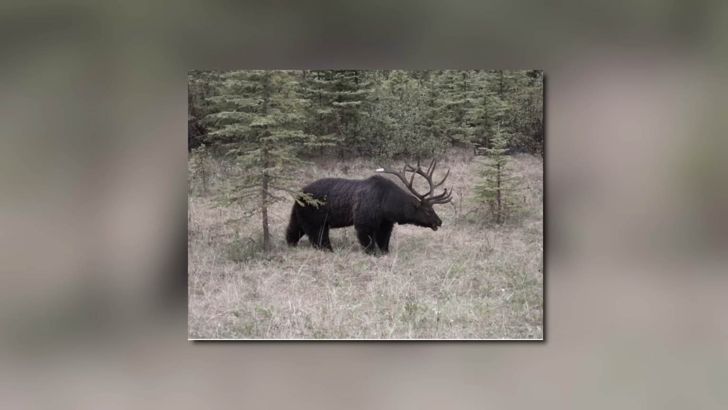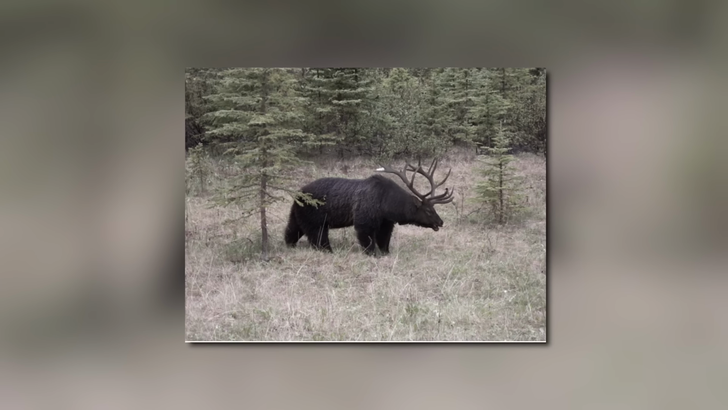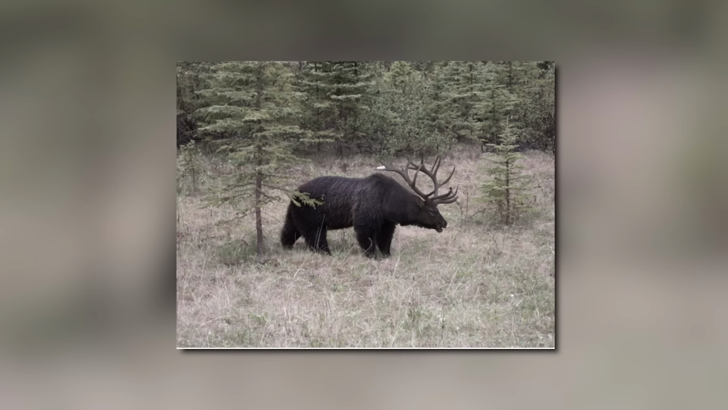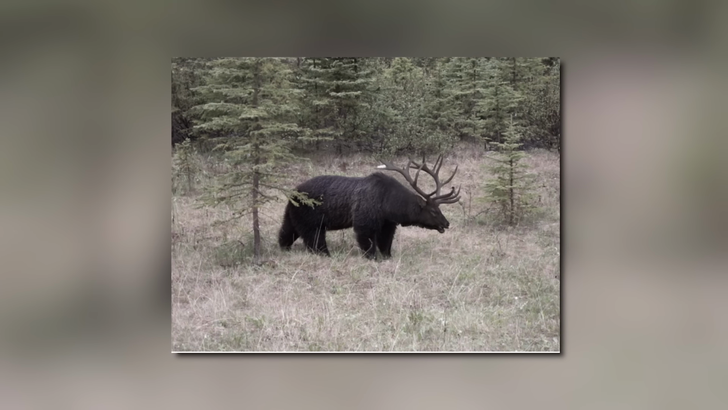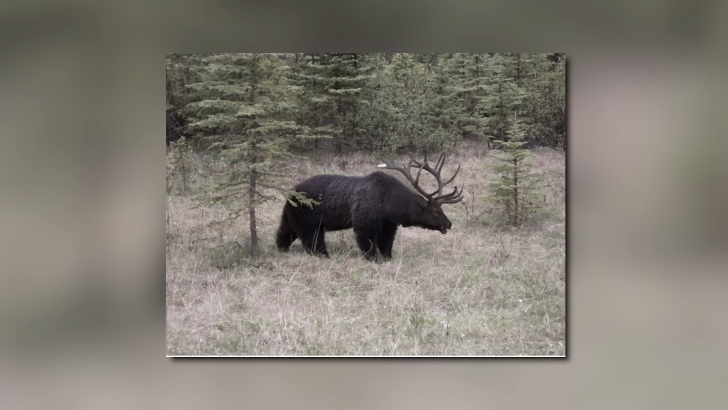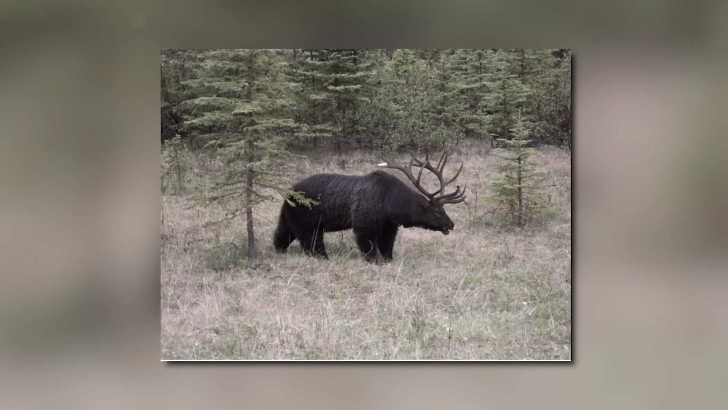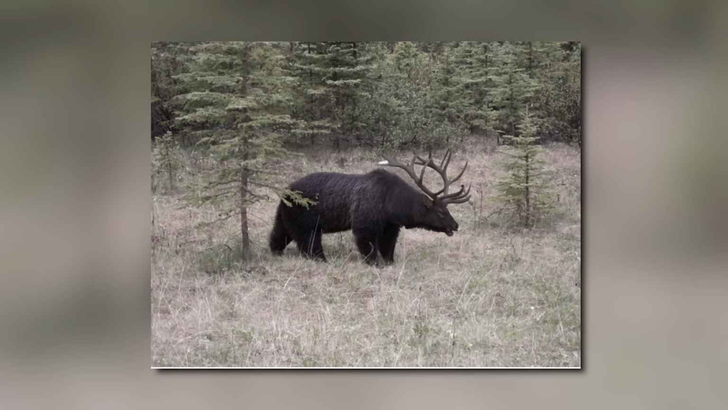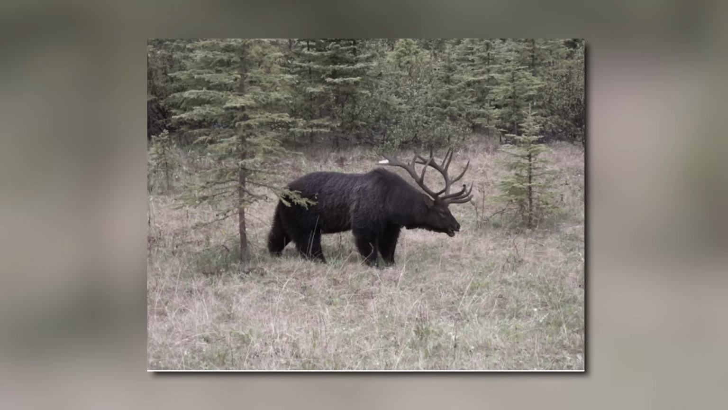Now, the idea of a bear-elk hybrid seems highly unlikely. Bears and elk are from different families, and hybridization is rare in animals with distinct genetic makeup. And there is no scientific proof that such crossbreeding is possible in nature. So is this a hoax, or are we going to call it a belk?